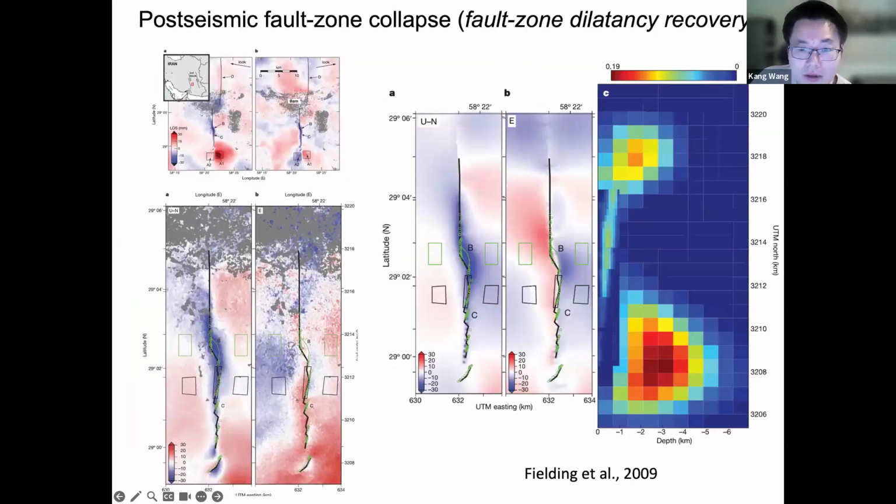The last example, which is not often considered, is called dilatancy recovery or fault zone collapse. The idea is that there was some opening up during the earthquake because the fault zone is pervasive with cracks and other microstructures. When the stress changes during the earthquake, the fault zone opens up, causing some dilatancy, and after the earthquake, the fault zone will collapse or recover. Basically, that's the idea, or compact, in simpler terminology.